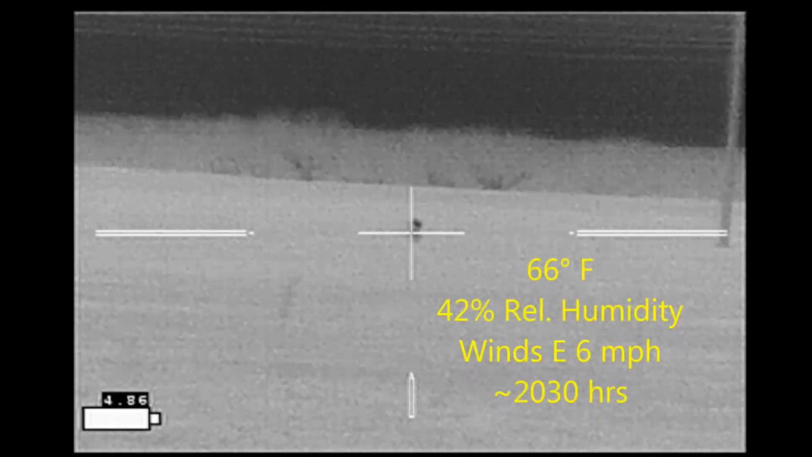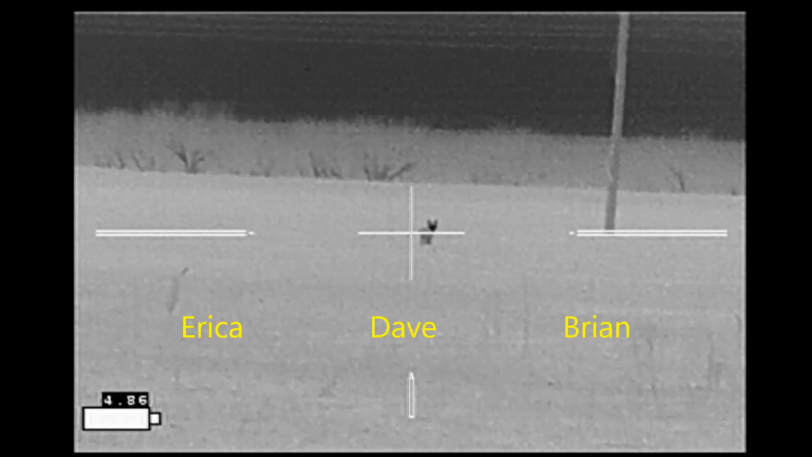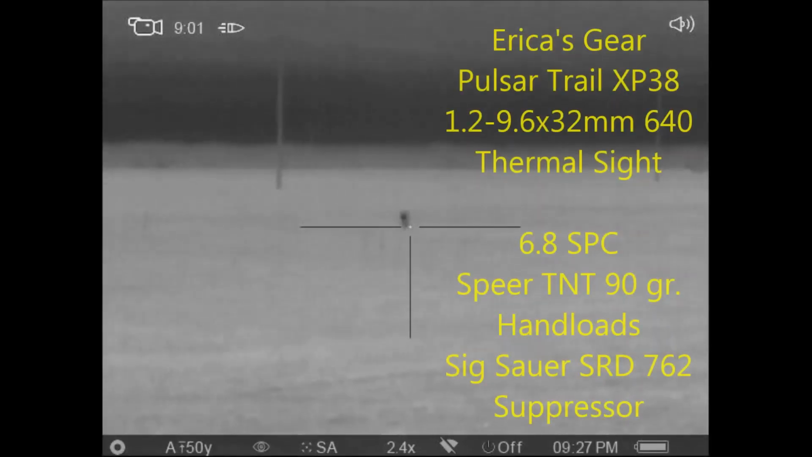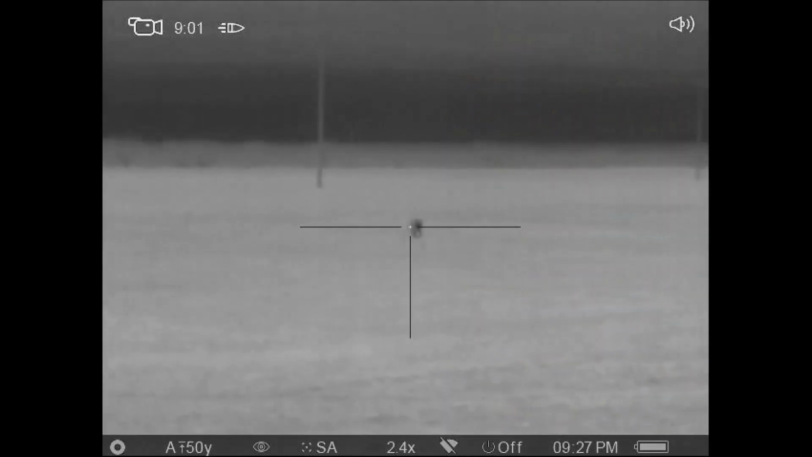But a little while later, another coyote came running. Now the three of us are lined up in a line with Erica on the left, Dave in the middle, and me on the right, and this is going to be important when it comes to the follow-up shot. As Erica has never shot a coyote before, this is going to be her coyote to shoot. We're going to get lined up with Dave and I watching.